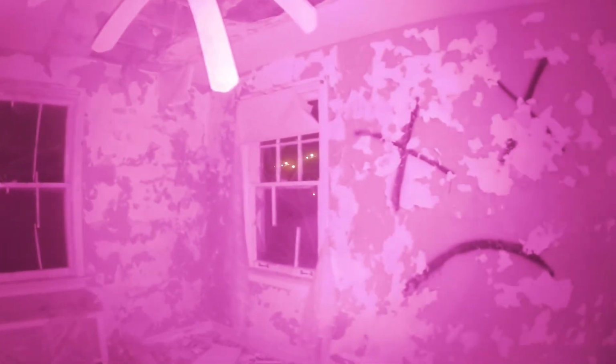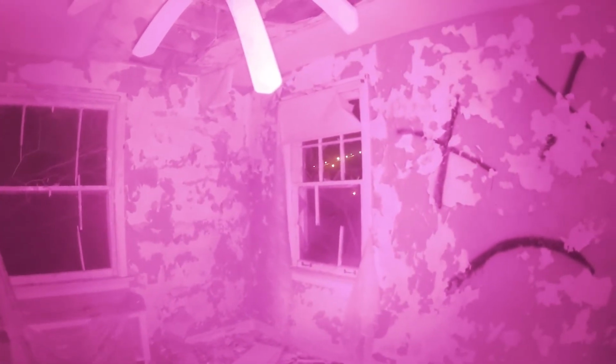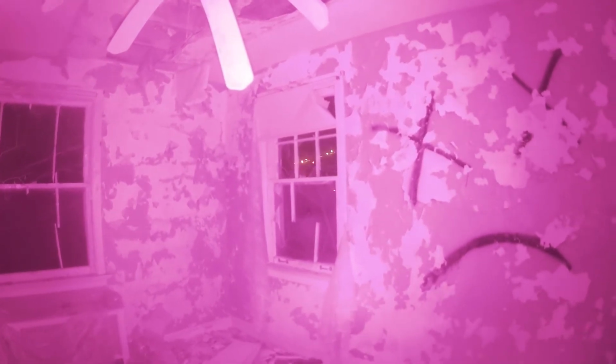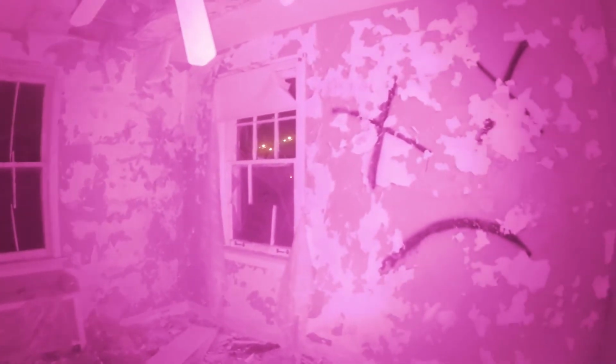I don't need huge amounts of footage, and I can actually run it off of a USB pack. So if I was going to do a longer investigation, I would have USB power packs with me and just run this camera straight off the USB power packs. But for tonight, the batteries, just to do this little experiment, are perfectly fine. I did order an extra battery, so I do have an extra battery downstairs in my bag too. But I just love that you can basically see in the dark with this thing.